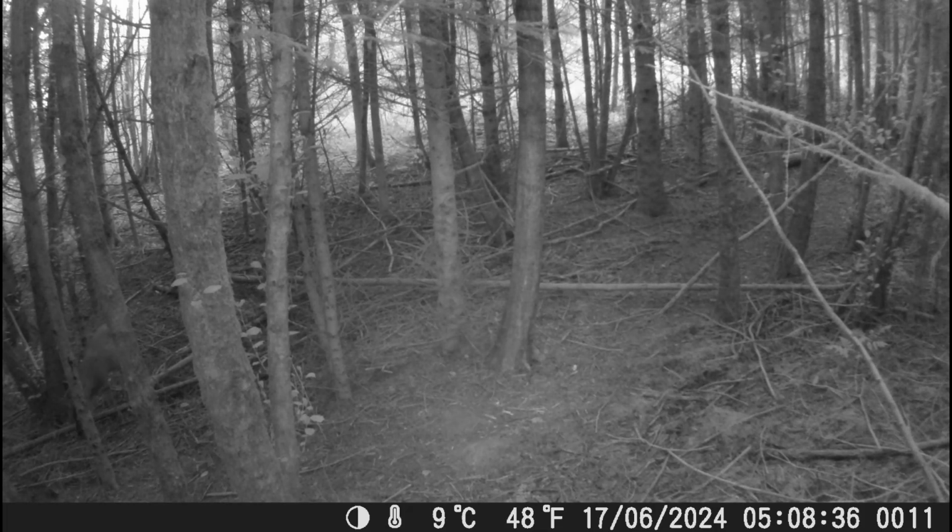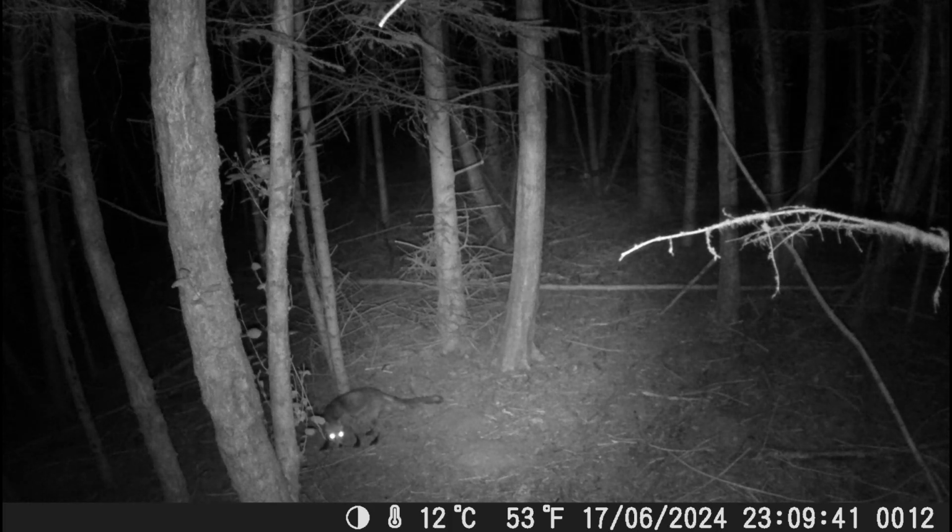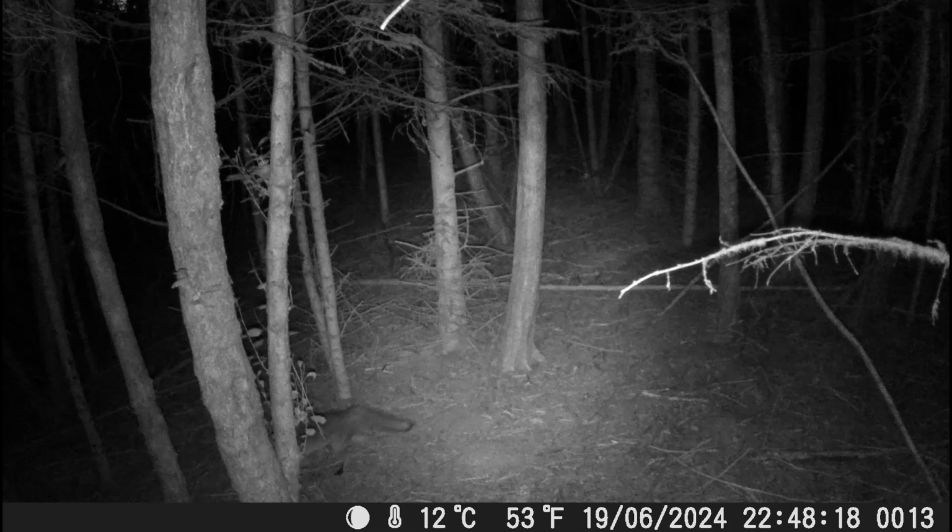Really pleased with the mixture of wildlife managed to pick up on camera. And this is just the first trail cam. I've got another 2 SD cards full of footage off the other cameras, so yeah, I'm quite pleased with the results.